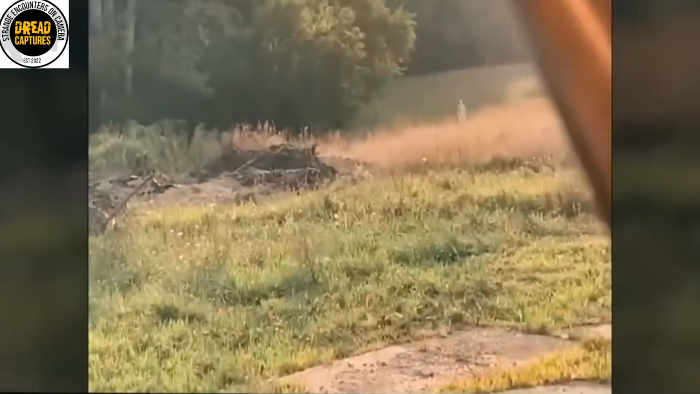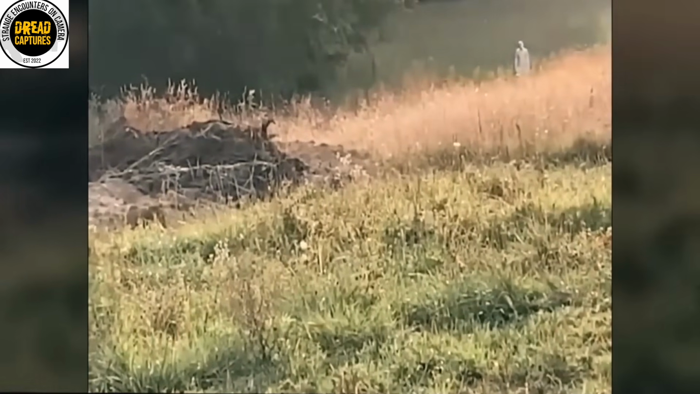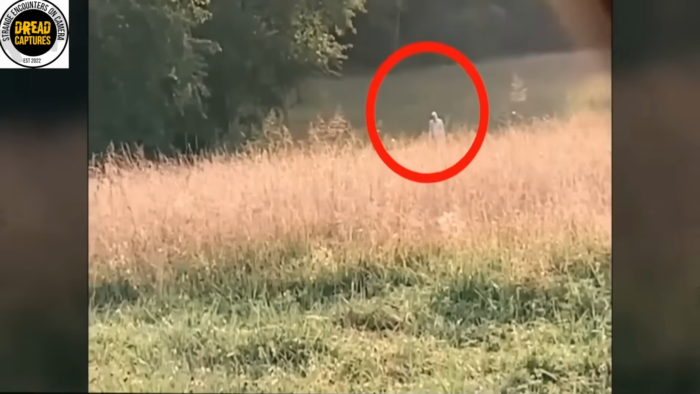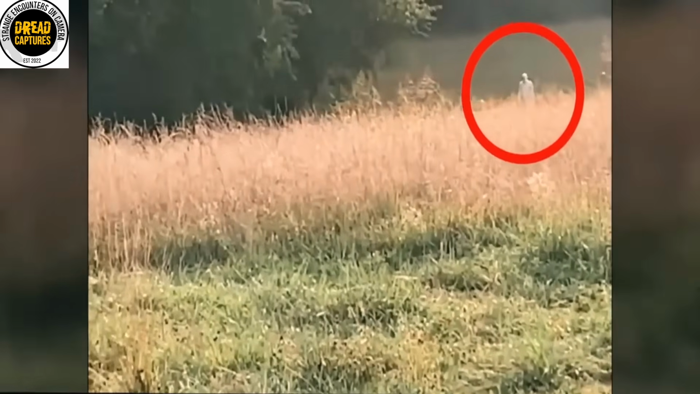I mean, at this point, we can't tell if it's a human or if it's something else. This lady's a homesteader. She lives in the middle of nowhere. She knows if something is supposed to be on her property or not. And this ain't supposed to be there. What do we think this could be? If it is a person, what the heck's he doing there?